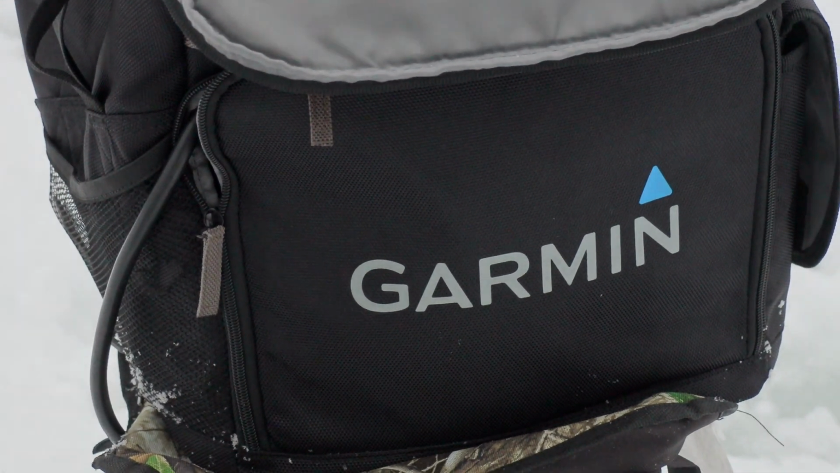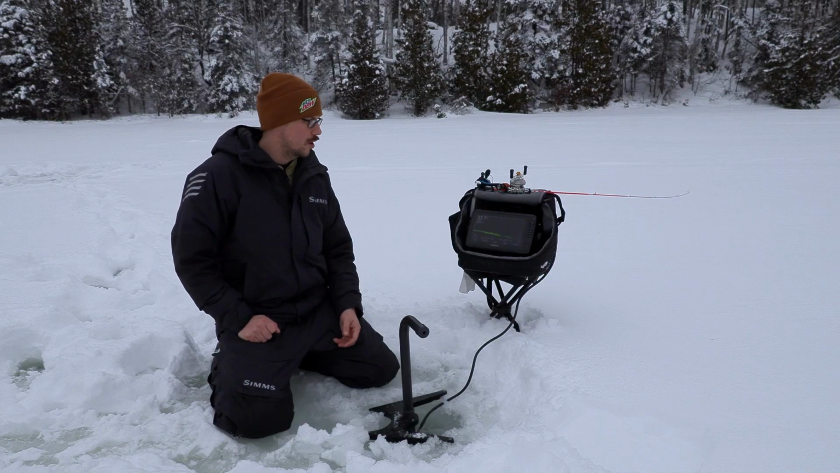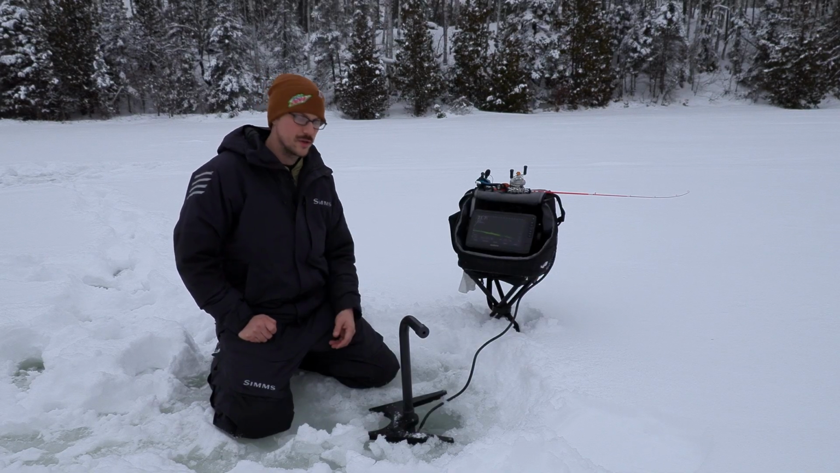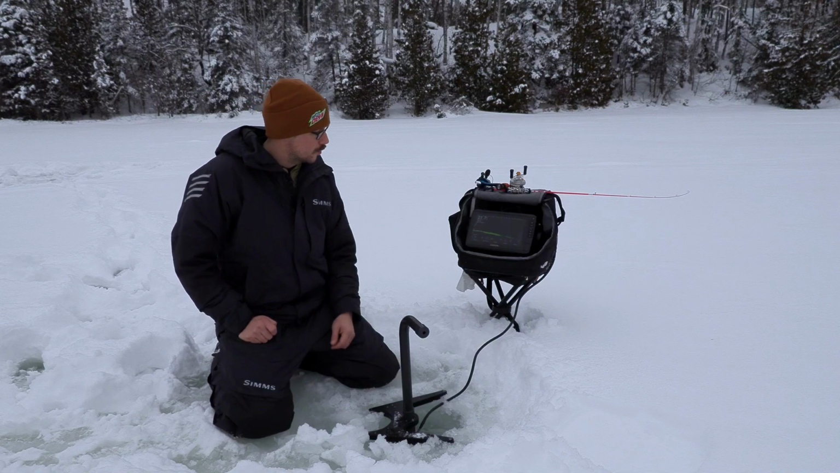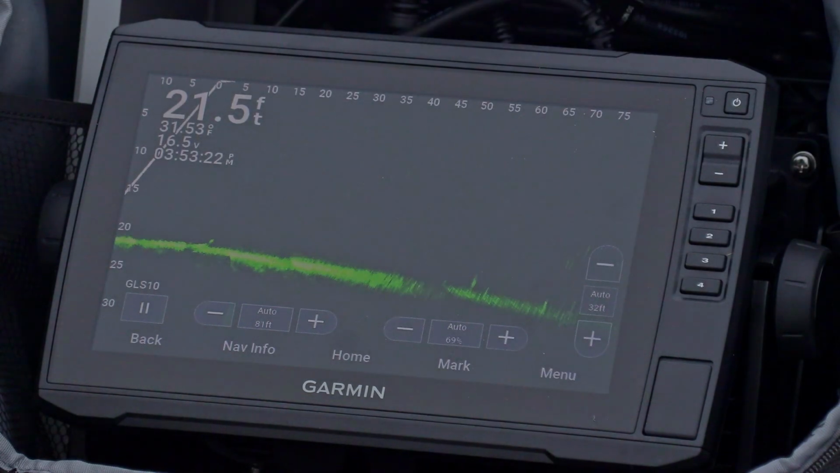So this is a Garmin unit. This is LiveScope. You see live imaging and other similar terms. Other companies have their own terms for it, but here, just quick, in a nutshell. This is in the forward view.